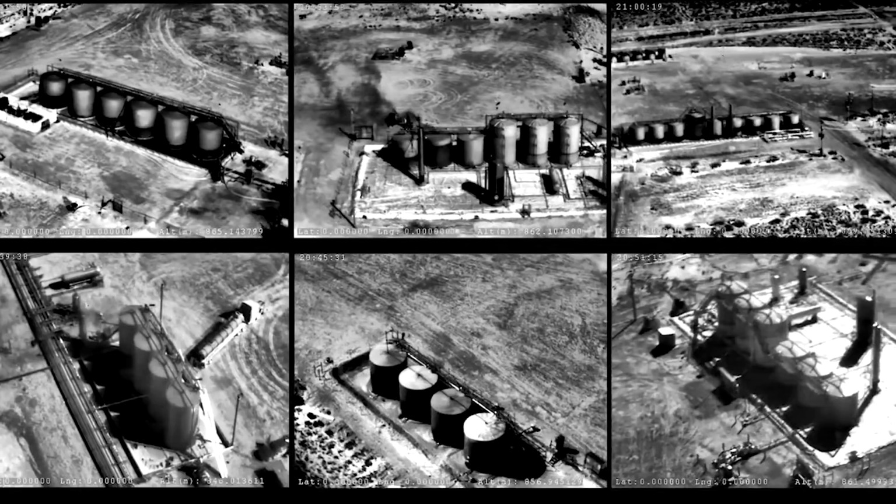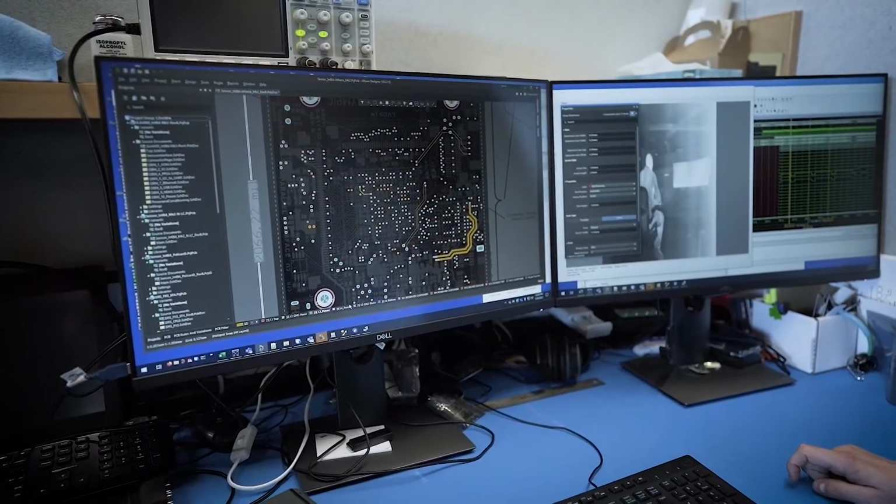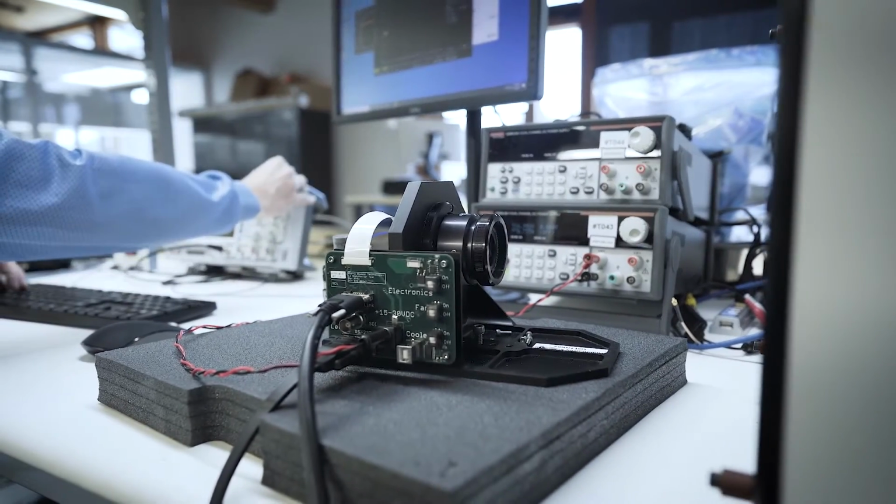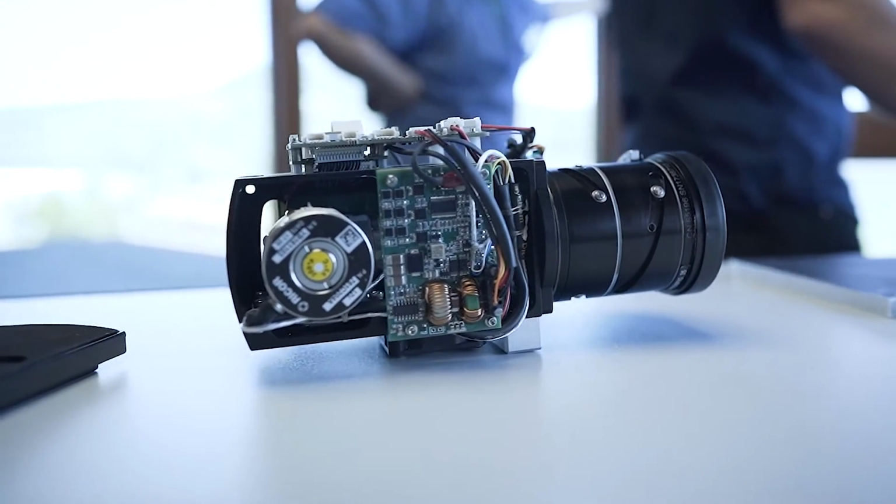Some of the benefits of optical gas imaging cameras include the ability to scan large areas very quickly, very efficiently, and to detect where the point source of the gas leak is coming from. It creates action because it's visual. They're able to see it, they know what is happening, and from that they can speed up their repairs. After more than 25 years in the industry, Sierra-Olympia Technologies has built a reputation as a respected authority on small, lightweight, and highly sophisticated infrared camera systems that exceed the demands of customers around the world.